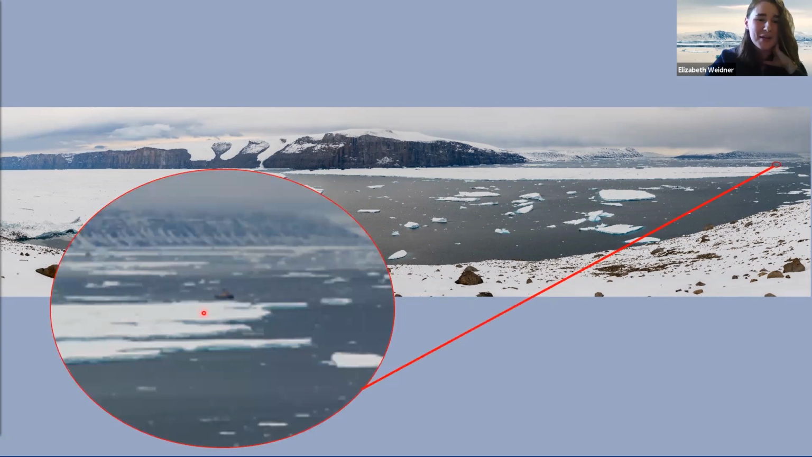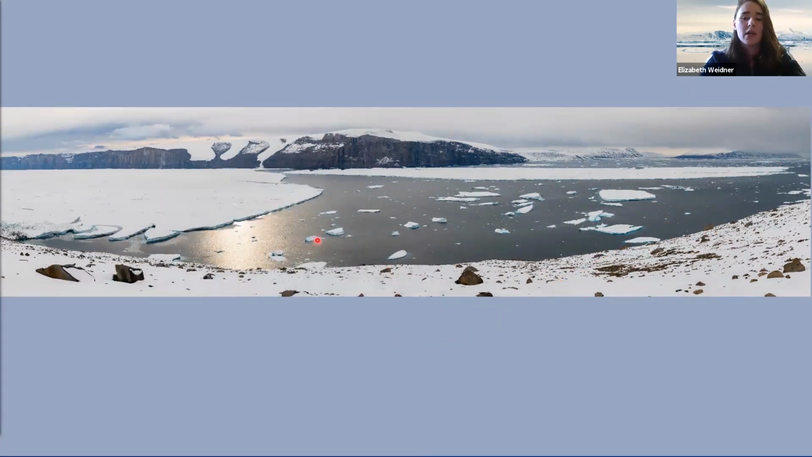That's Oden, 120 meters long, 6 stories tall, within this really massive landscape. And I got to tell you, being on Oden, even being on the bridge 6 stories up, it was very hard to process the magnitude of some of these features.